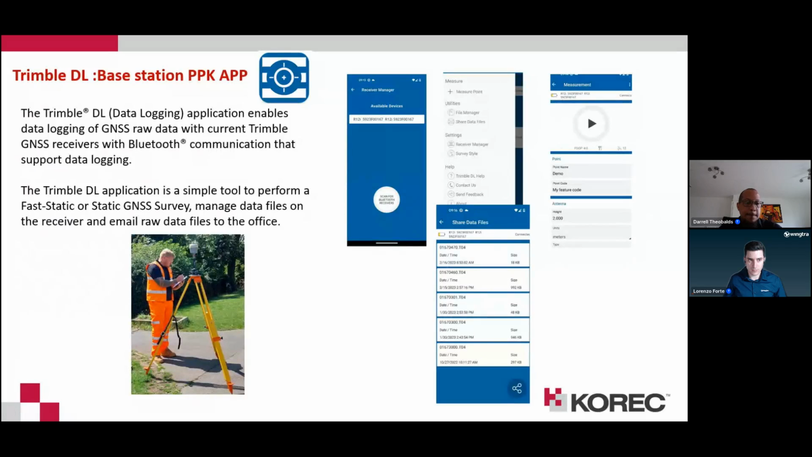One current solution that we at KOREC provide for PPK processing is the Trimble DL data logging application. So this is a really efficient and cost-effective way of using a base station and getting base data.